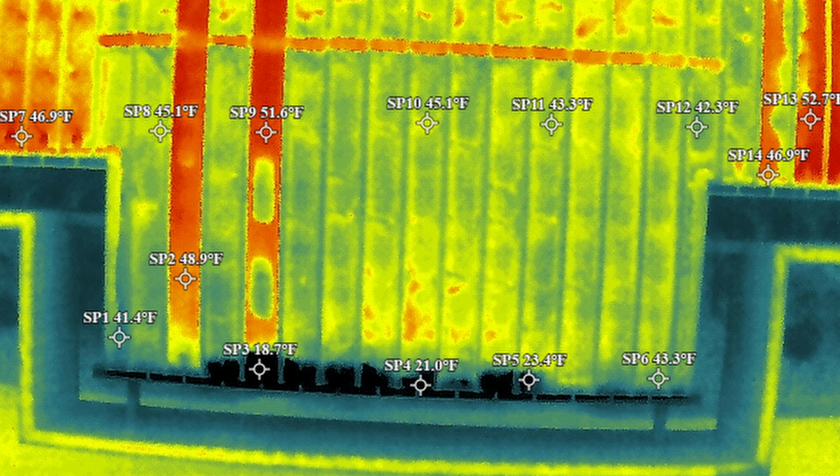Even the horizontal patch is completely orange and red. And why is it orange and red when the rest of the roof here is green? So something to look at and something to make sure that it's not causing a leak.